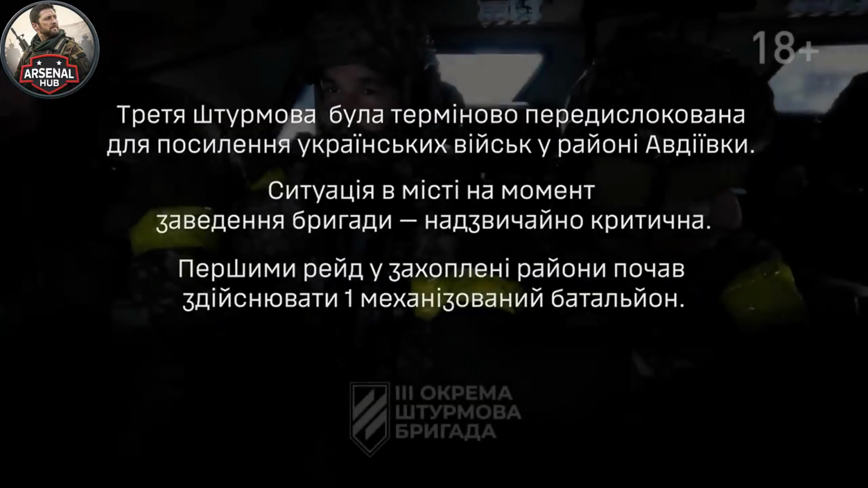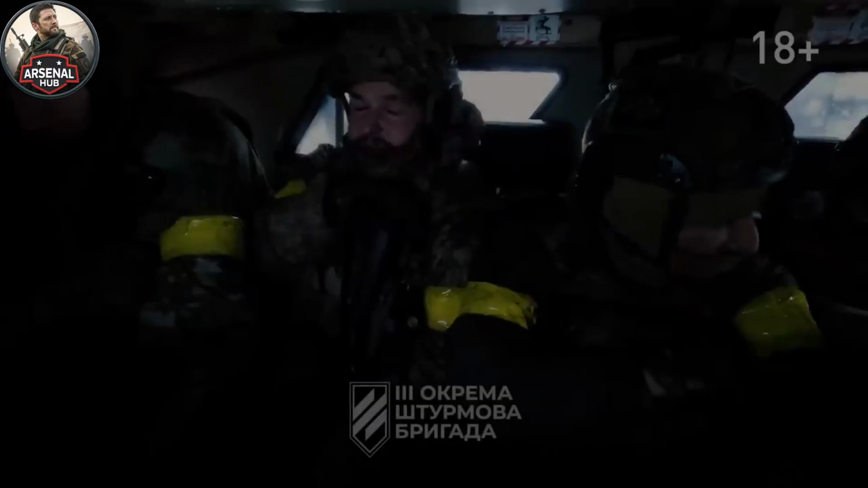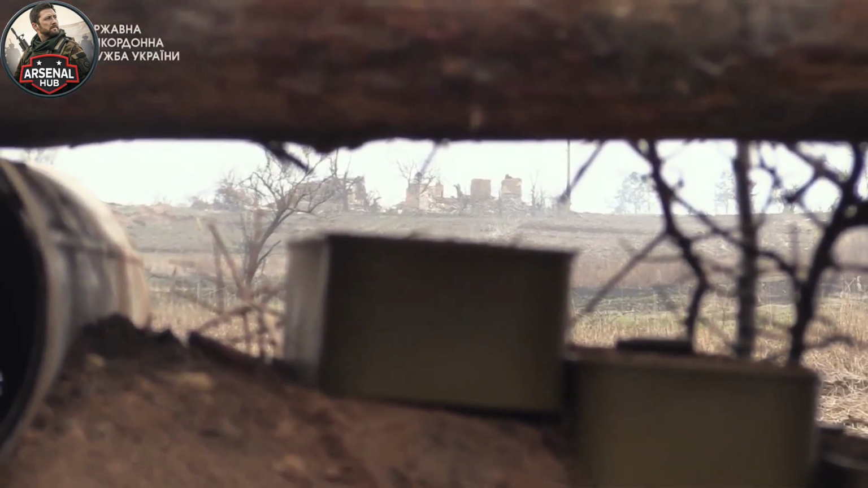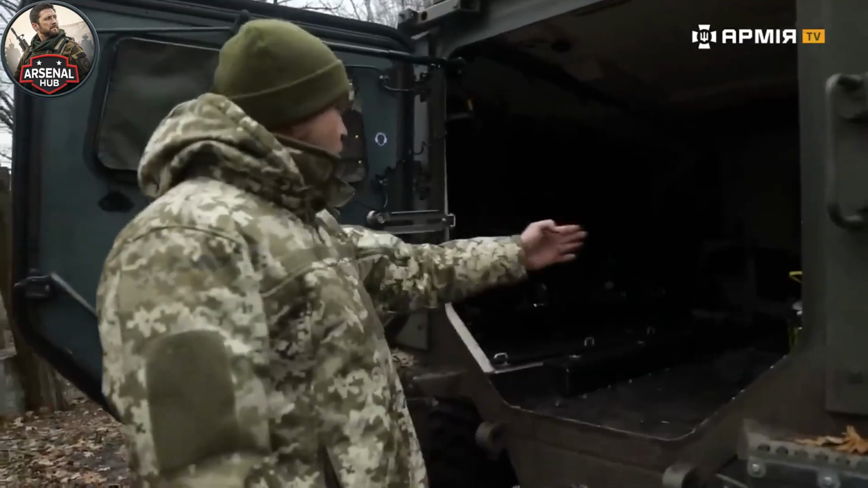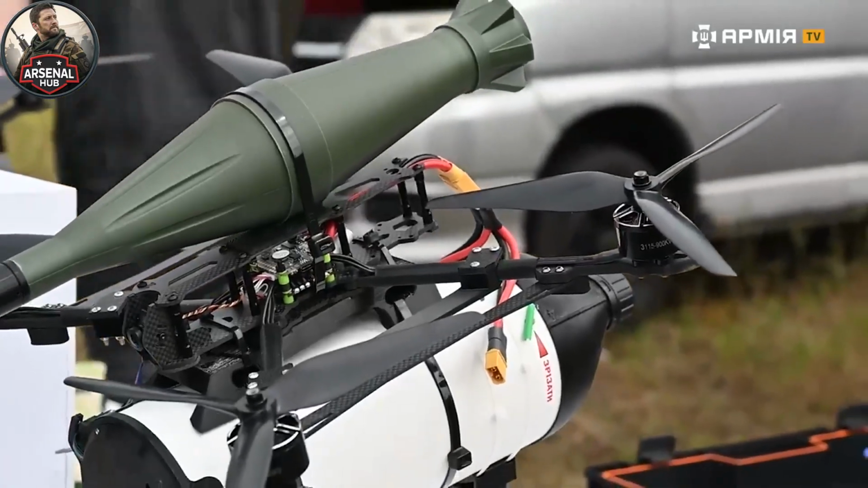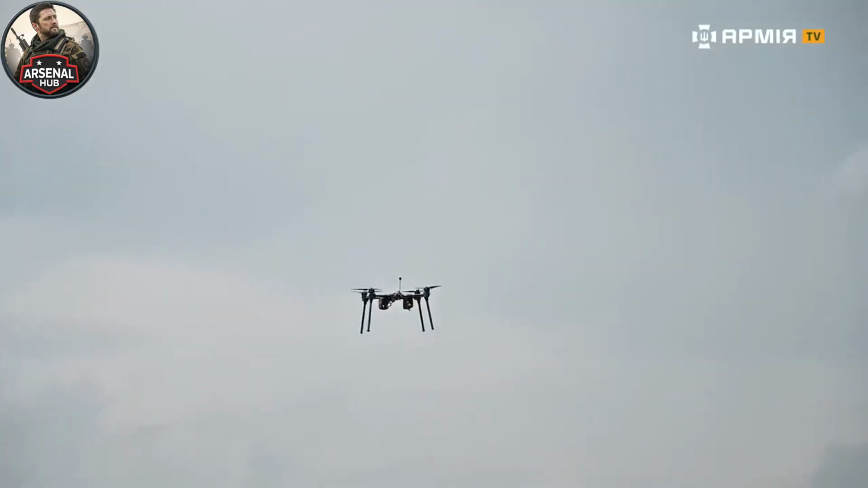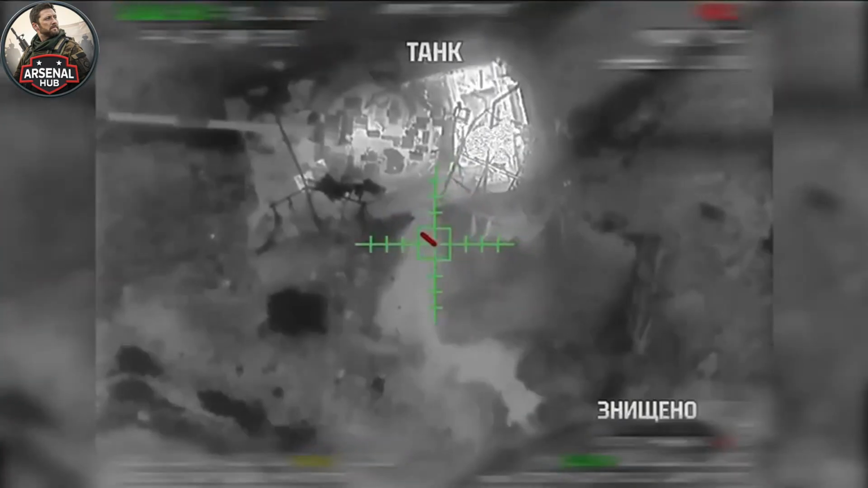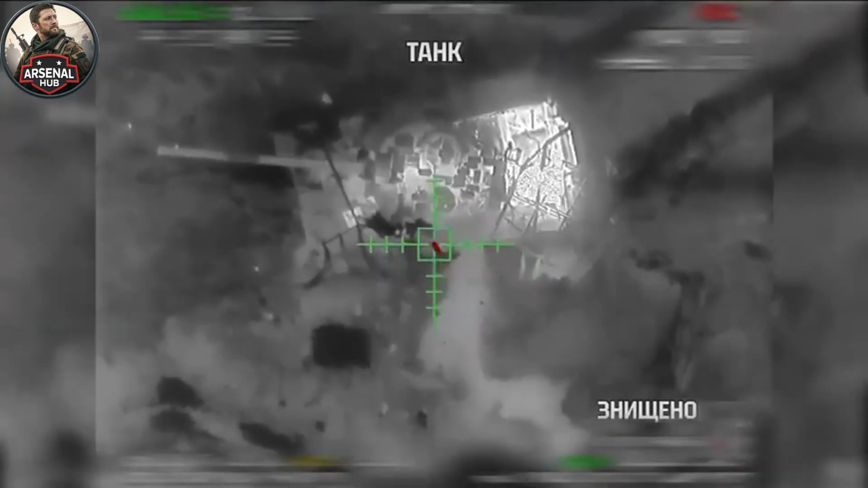The cascading operational effect of destroying a reinforcement column is not limited to the vehicles and personnel lost. It extends through the entire operational schedule of the unit that was supposed to receive those reinforcements, delaying the tempo of Russian operations in that sector, and providing Ukrainian defenders with the operational breathing room that denied Russian pressure creates.